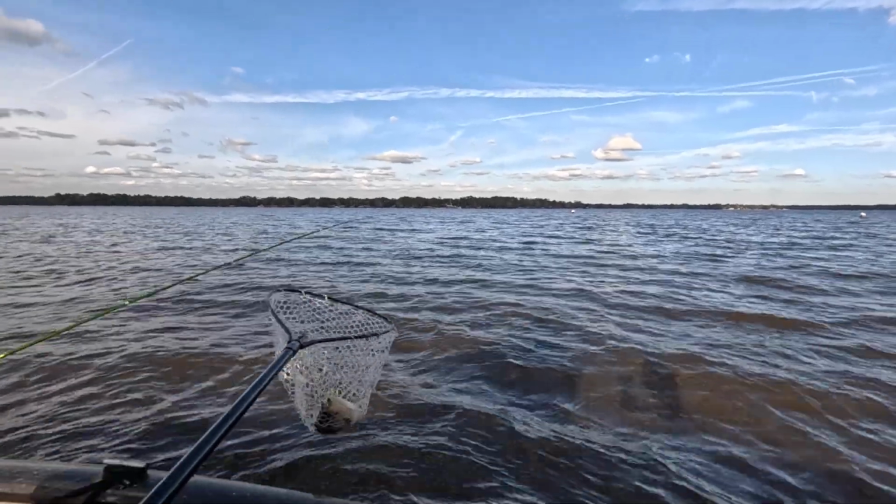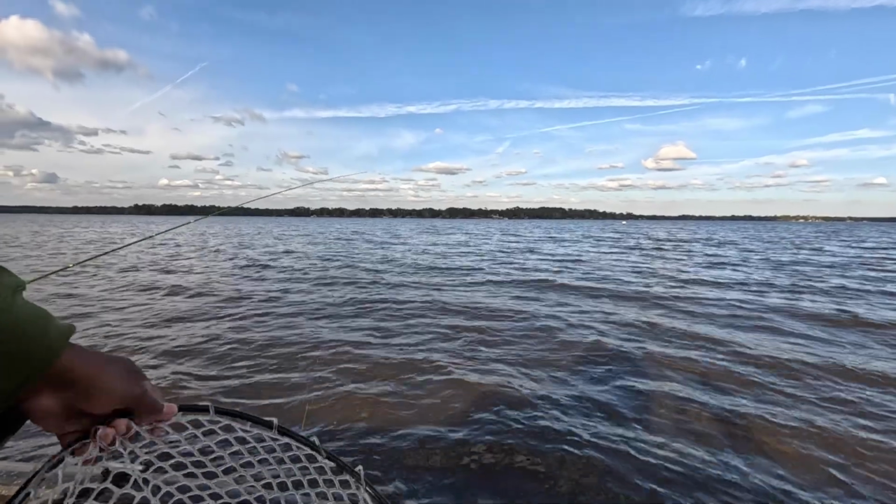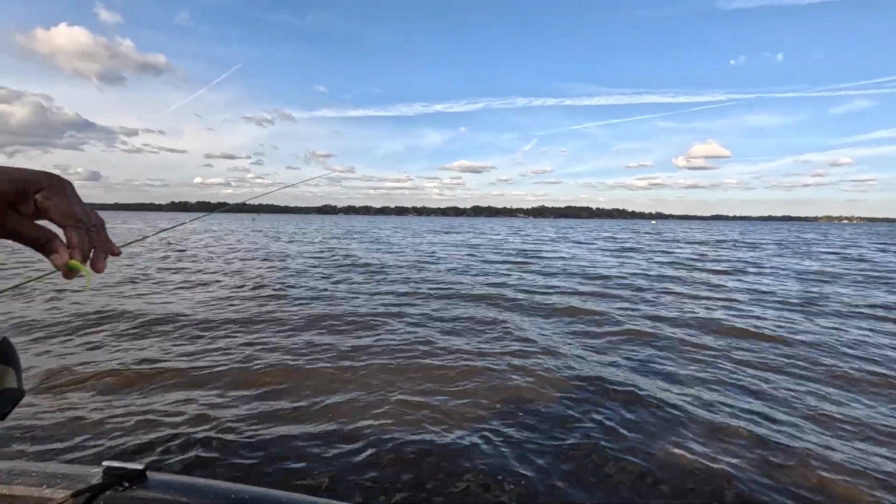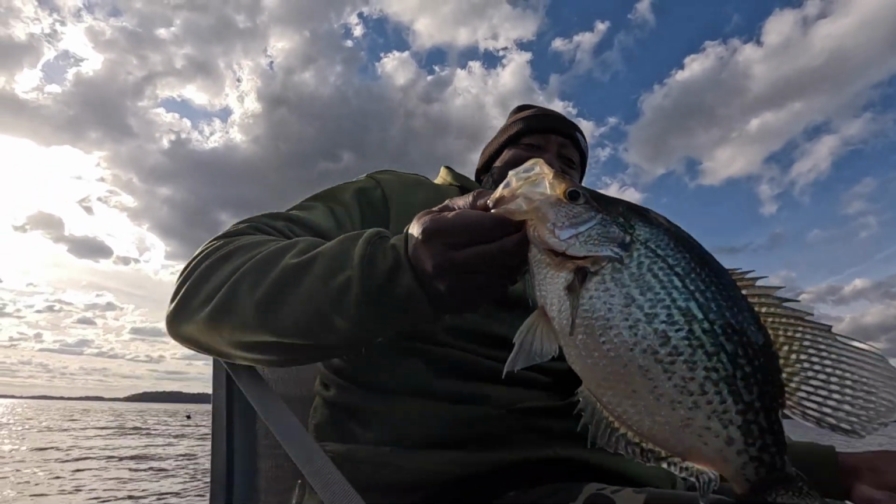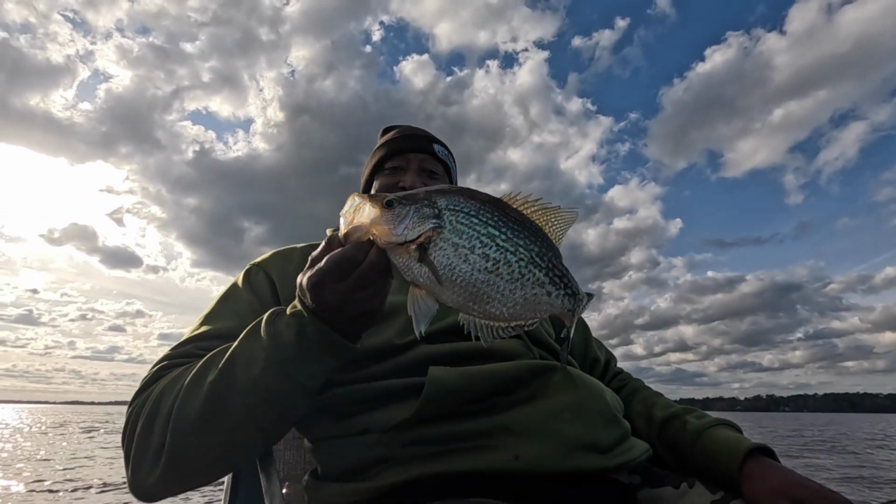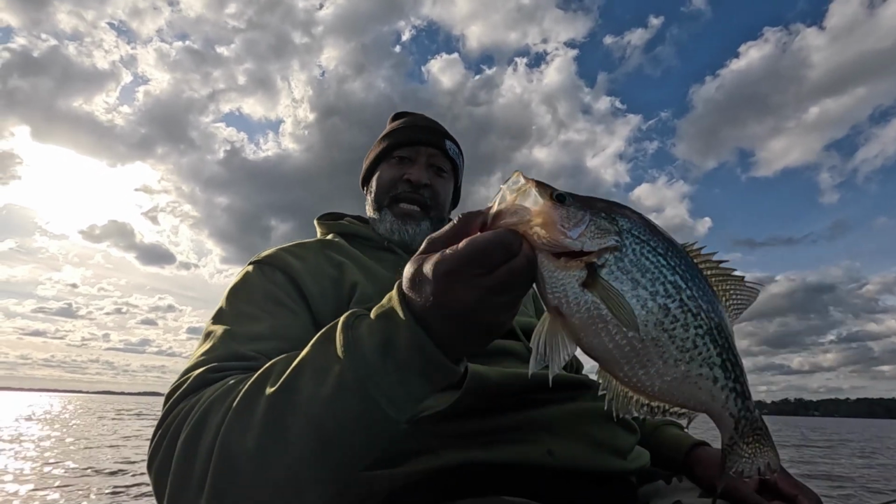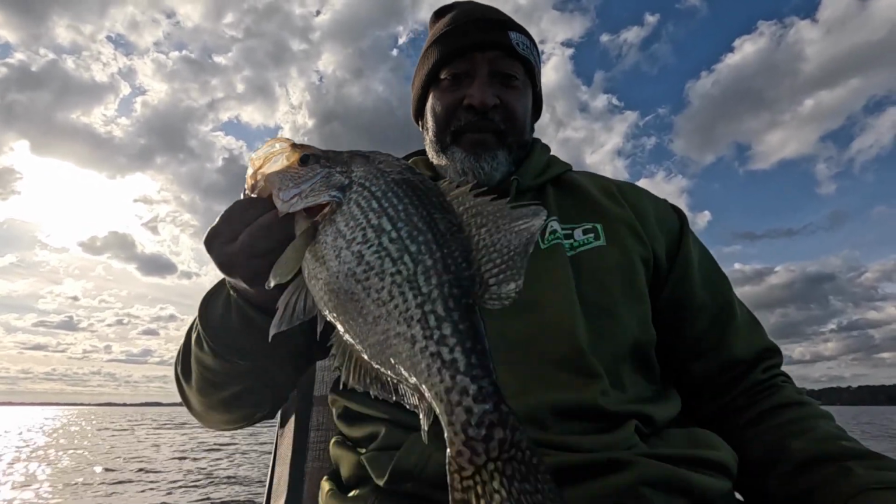Nailed in. Woohoo! Look at there. Hook legends, baby. Look at that, folks. That, my friends, is a beautiful Lake Tarquin slab.